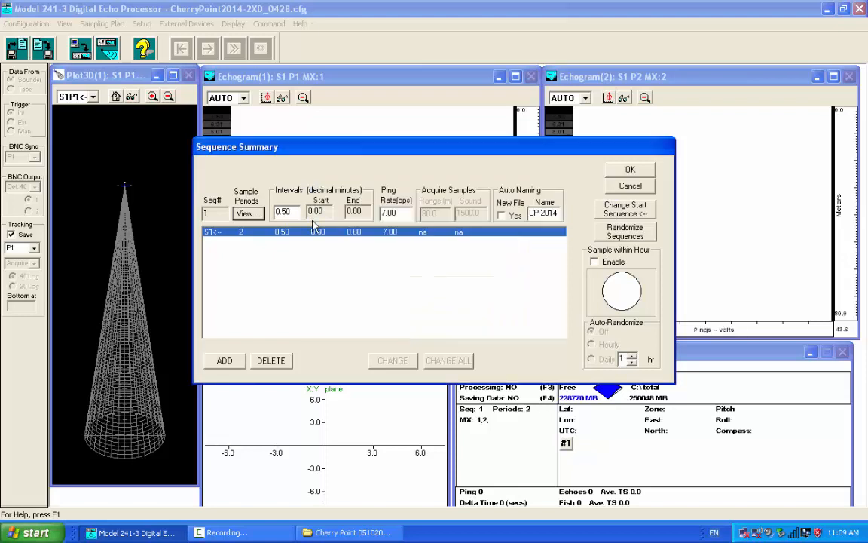But really, here's where you mainly set your ping rate, your output file name, and then your sequence intervals. And usually, for most of our mobile surveys, we're not really all that concerned with sequences.